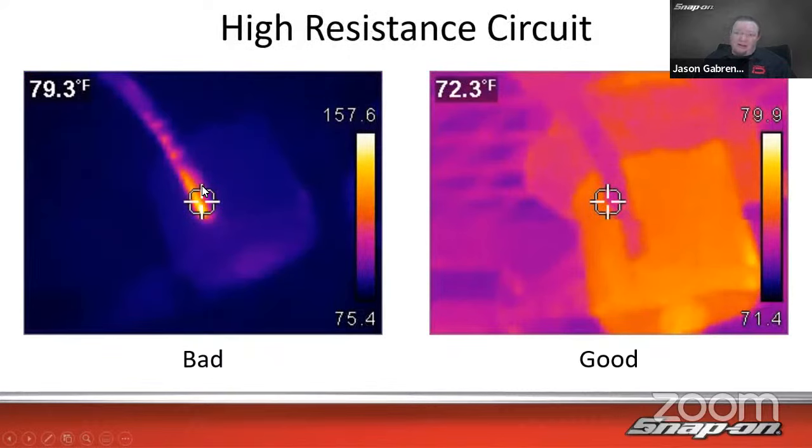And then here's one I think is really cool. It's a high resistance circuit. So it's one wire in the circuit that has high resistance, and we can see the extra heat on the draw right there. That's inside the connector right there. And then there's multiple wires coming off, but that one has a problem in the wire itself. We can see that it generates heat. And then over here, it's fixed.